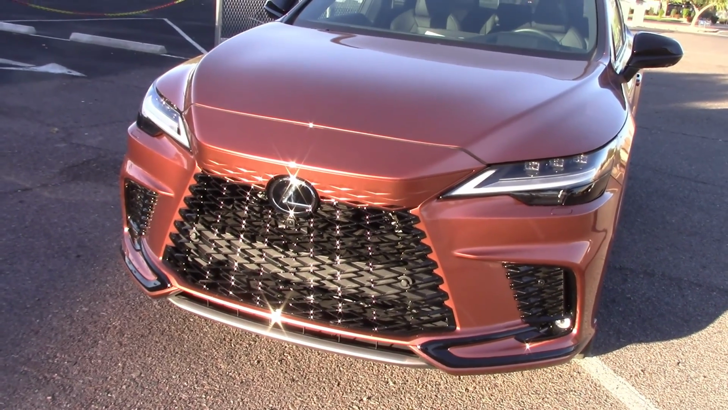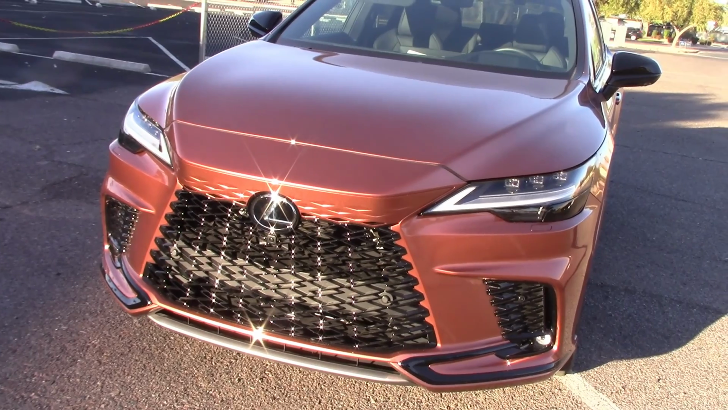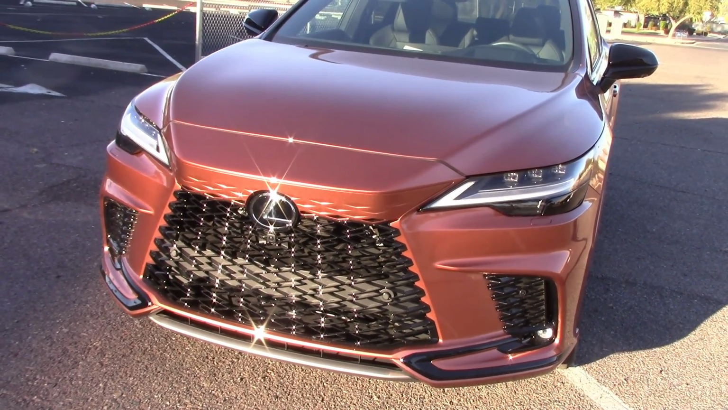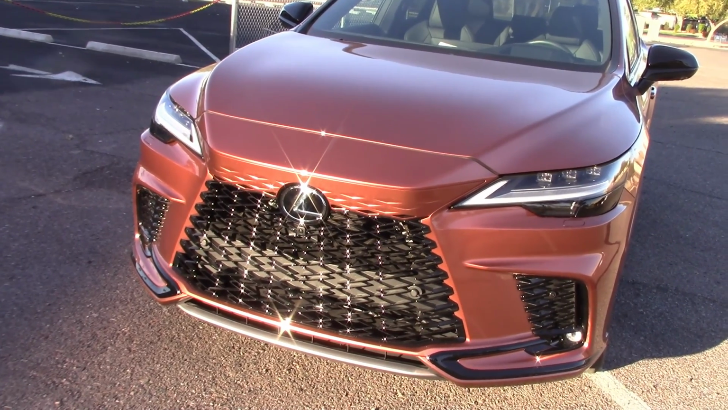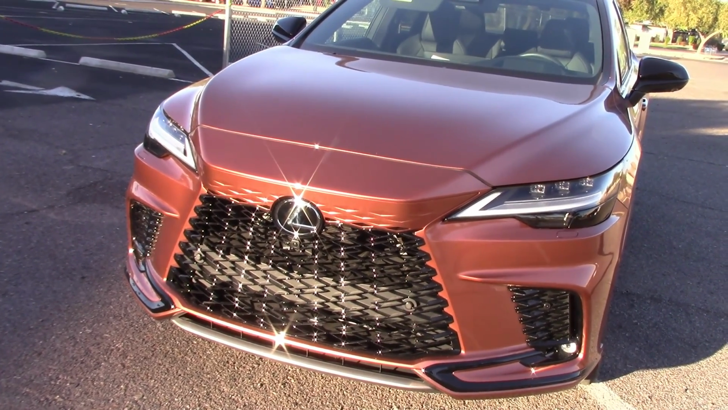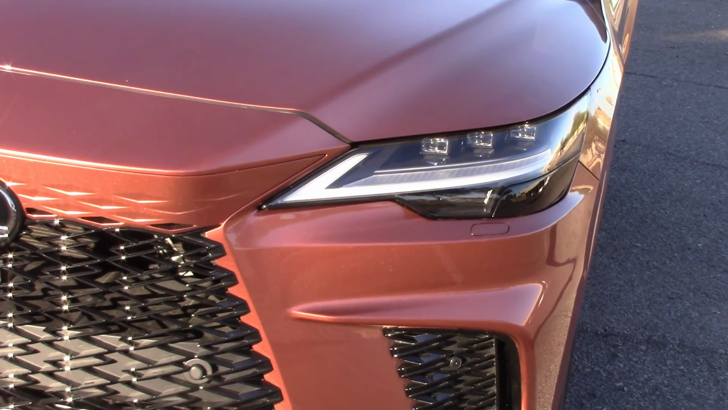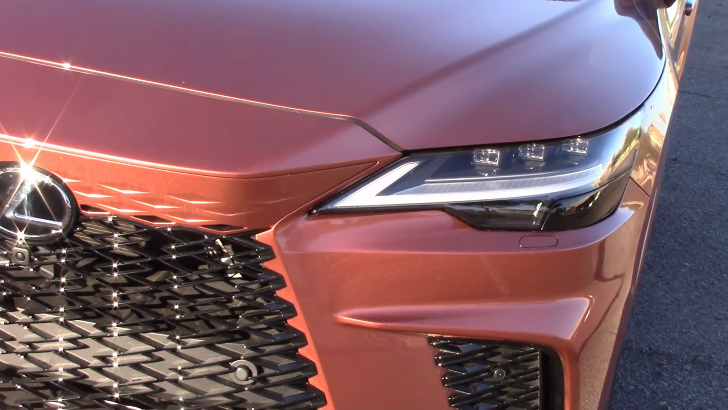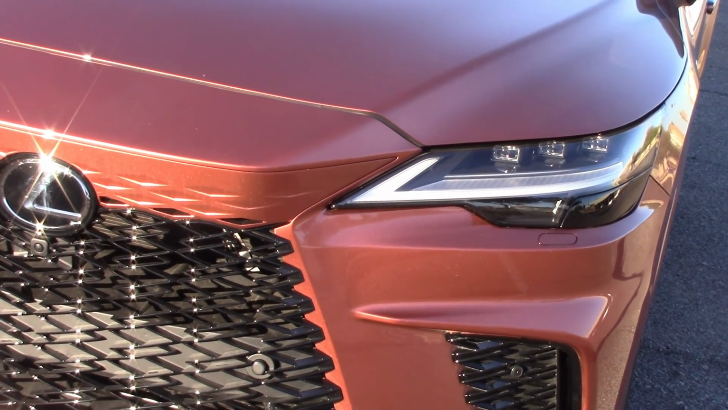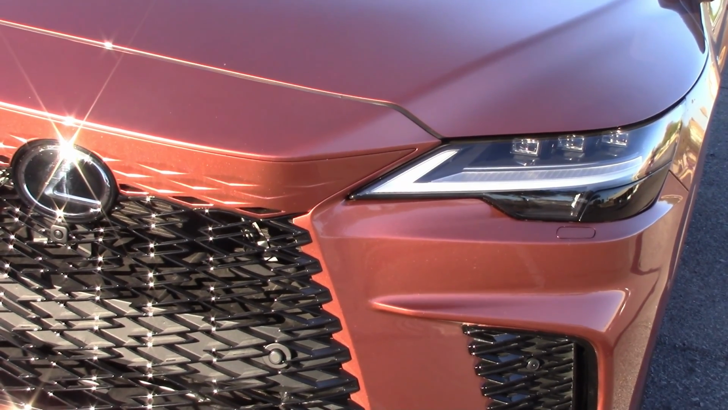So are these LED headlights worth the extra $1,600? In my opinion, no, they're not. Of course, the problem is I don't know what the standard headlights are like, so I cannot make the comparison. I don't think they could be any worse. That's just my guess. If you were to buy an RX 500h, I suggest you do a test drive at the dealer at night. Try out these optional LEDs and try the standard ones and see which ones you like.